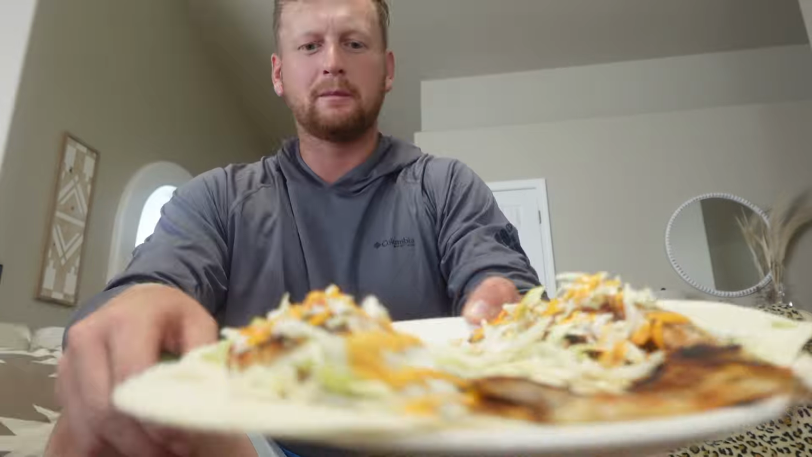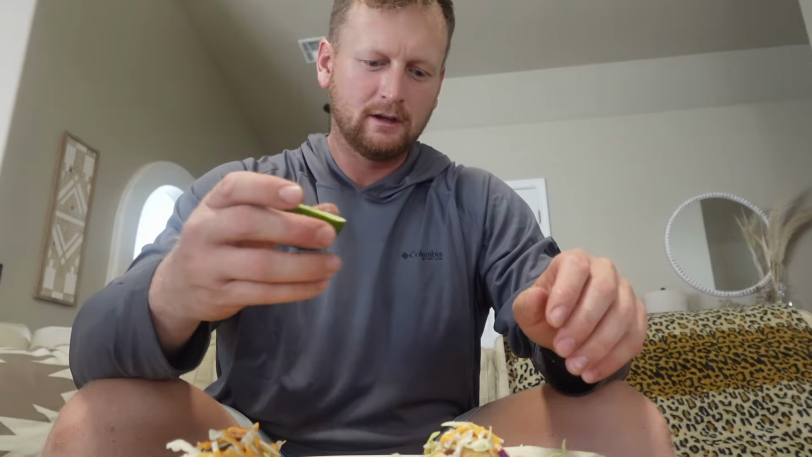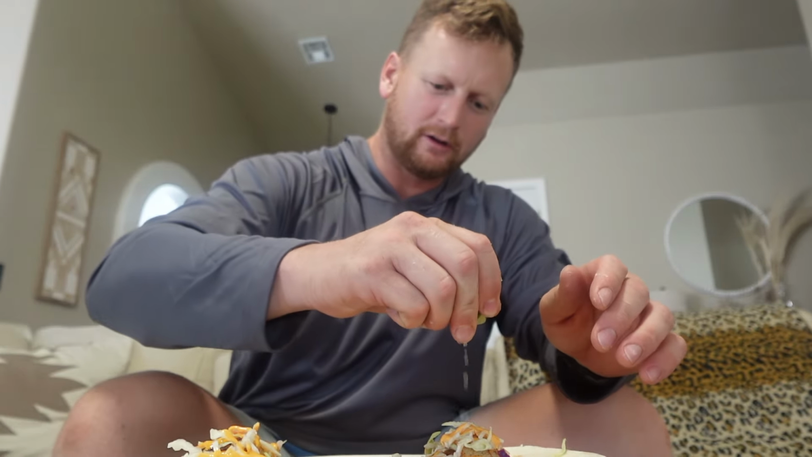All right, I got my plate of fish tacos. About to hammer it down. Try a bite and see how it is. I like to squirt a little lime on mine. Did it again. That's fire. That's incredible. I like that spicy mayo actually, like the store-bought spicy mayo. Like I say, I usually just mix my own, but that's already a pre-made one. But man, it's good. It's really, really good.